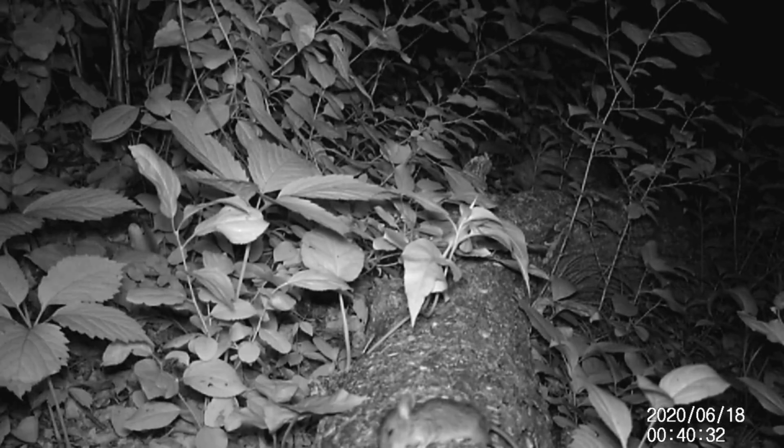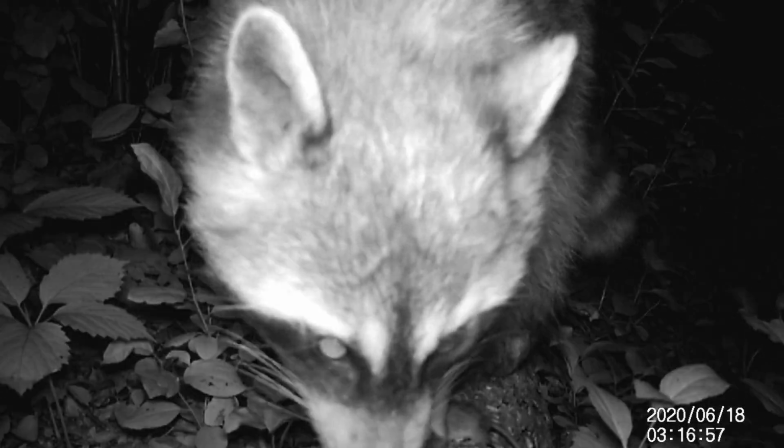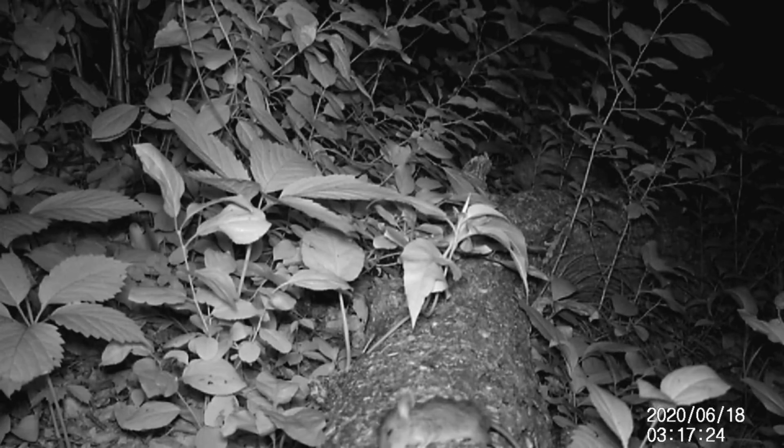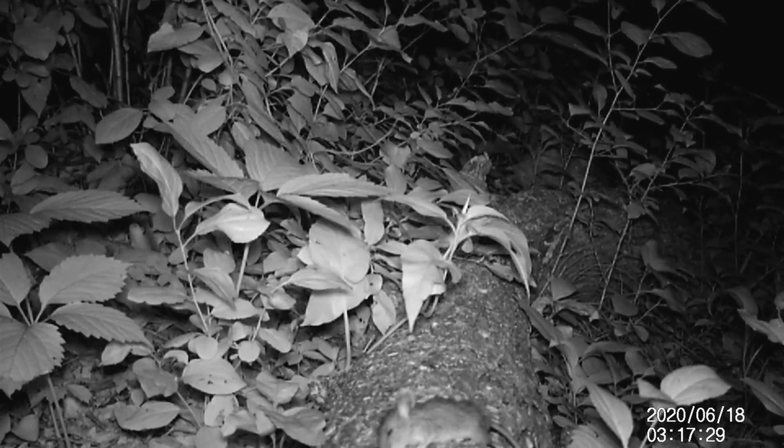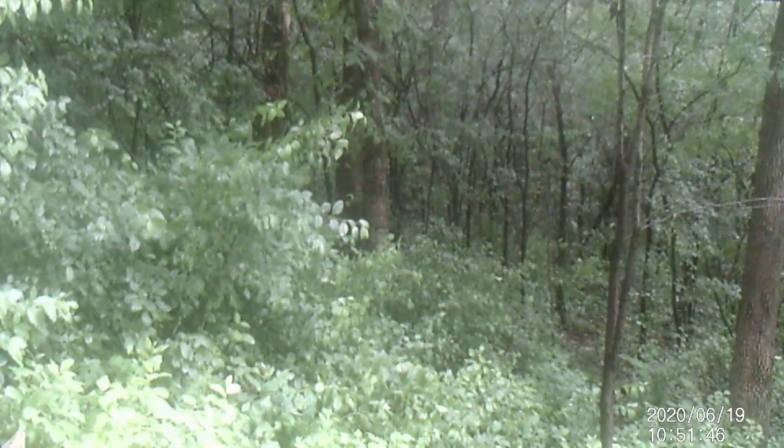Then shortly after that same night, some of the deer came by, sniffing around at the hamburger and the mouse, but not interested, I guess. Then that raccoon came back, and it's just interesting to see how clear this camera is at night vision and close range. I'm not sure how it is on long range. I really haven't caught anything at night otherwise.